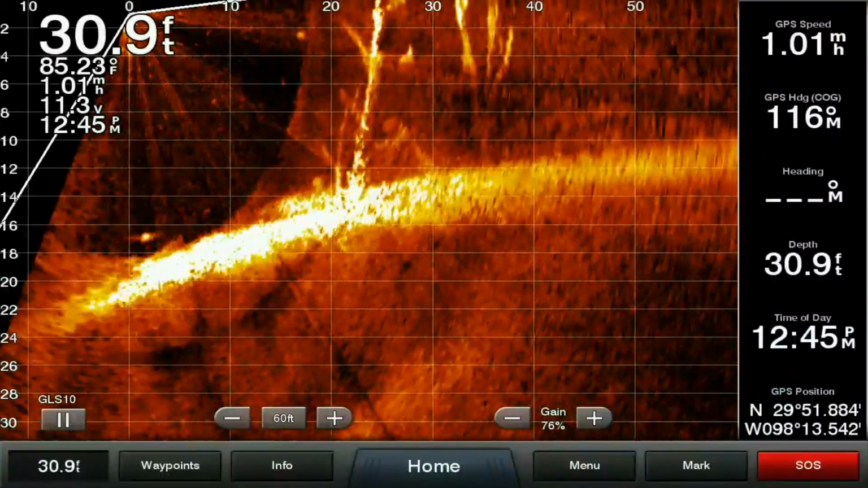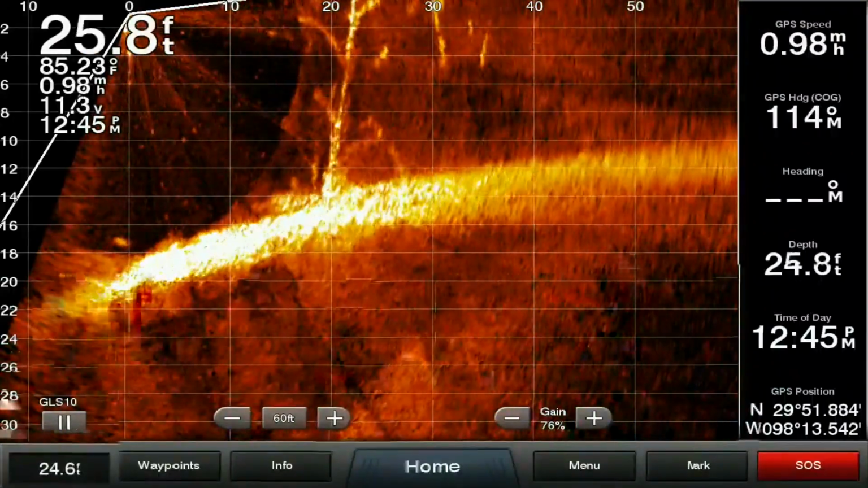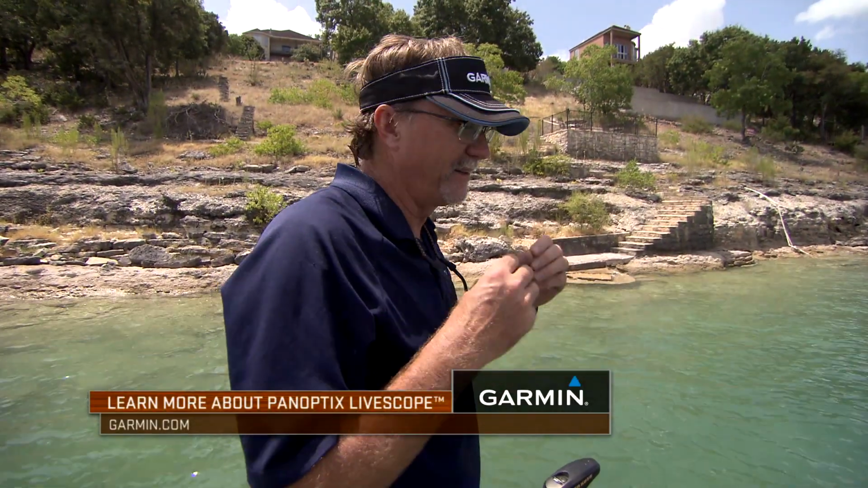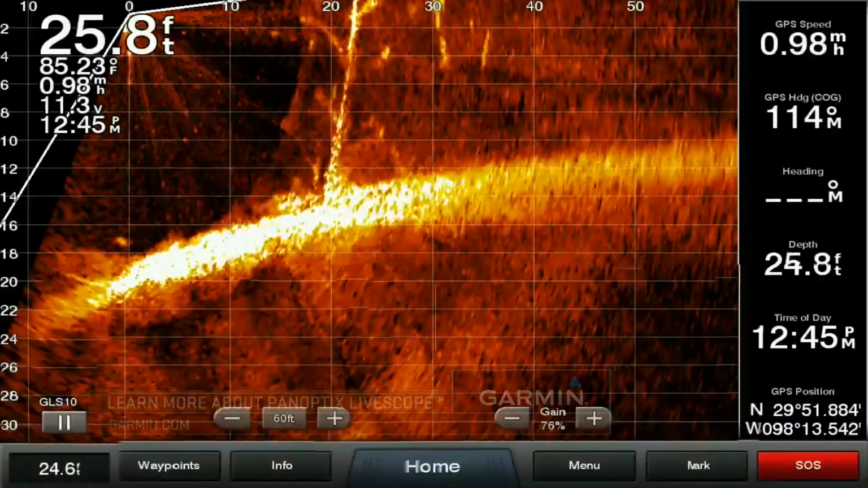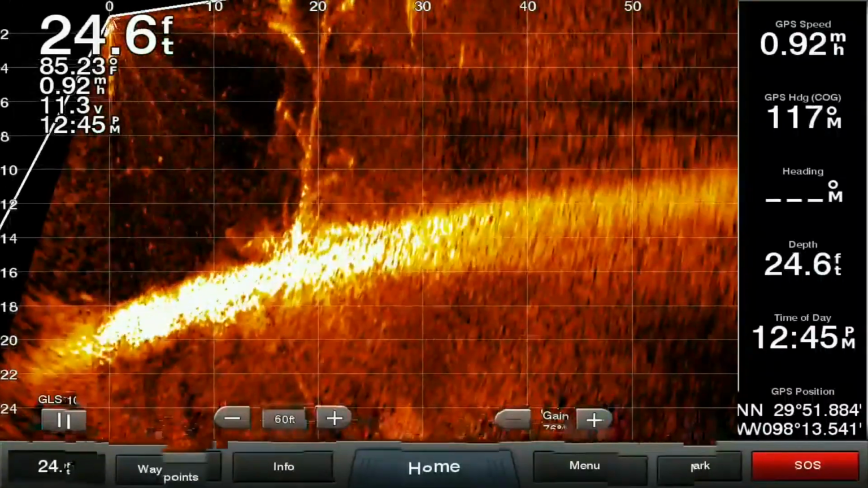And by that, I mean, I can still tell what's happening there. I can still see the branches. I can still see my bait. I can still see things defined, but I have a little bit of noise there, because I want that sonar, by turning that gain up, to help pick up those small objects.